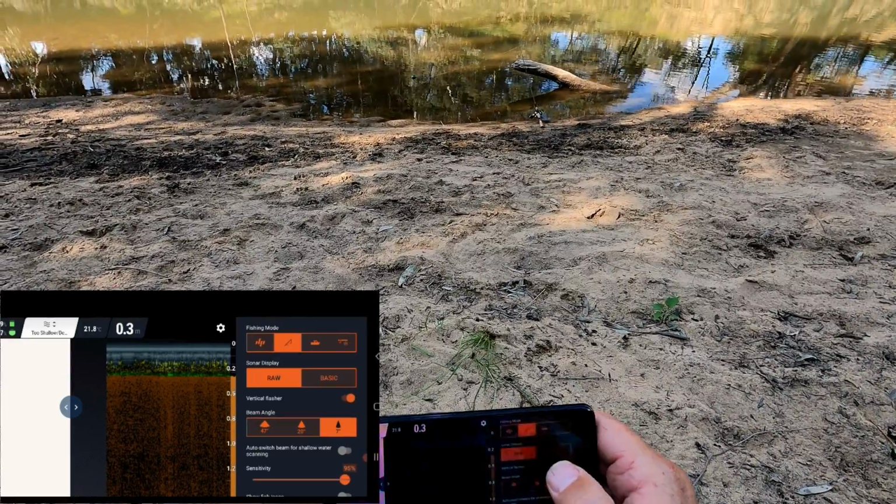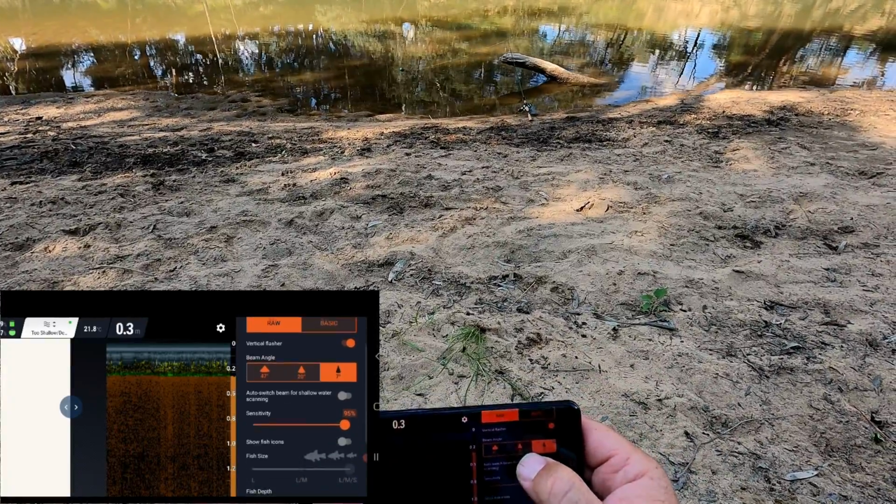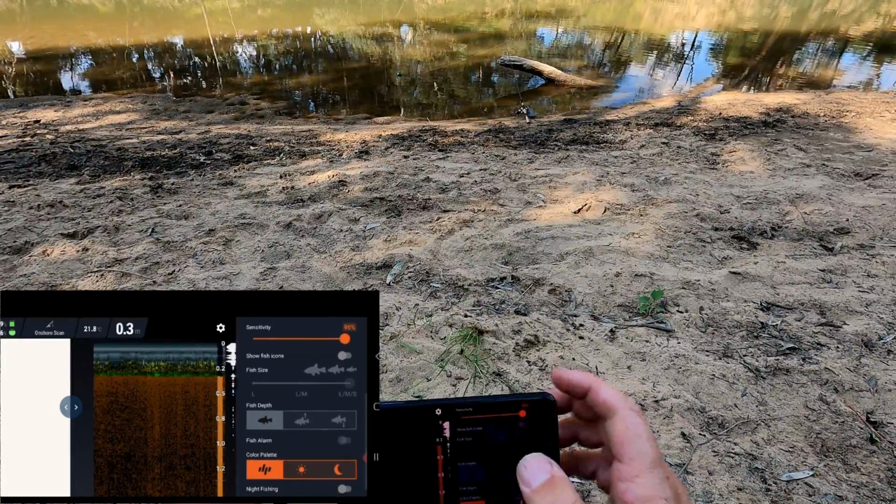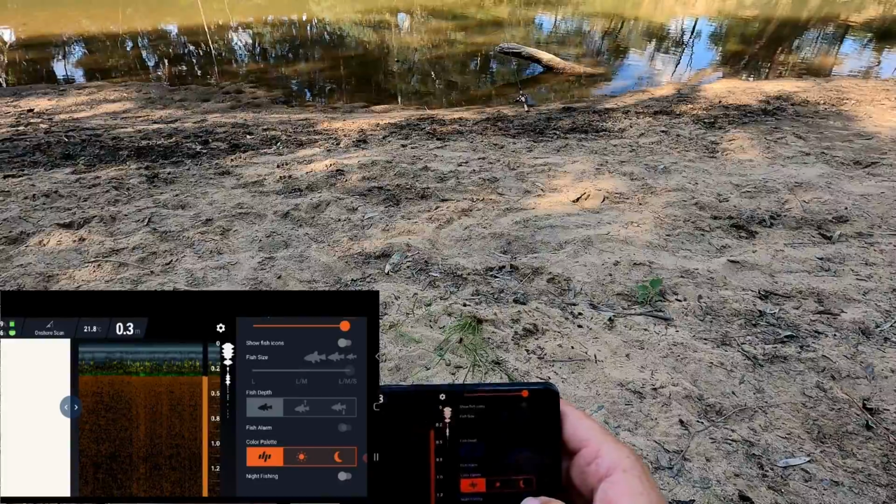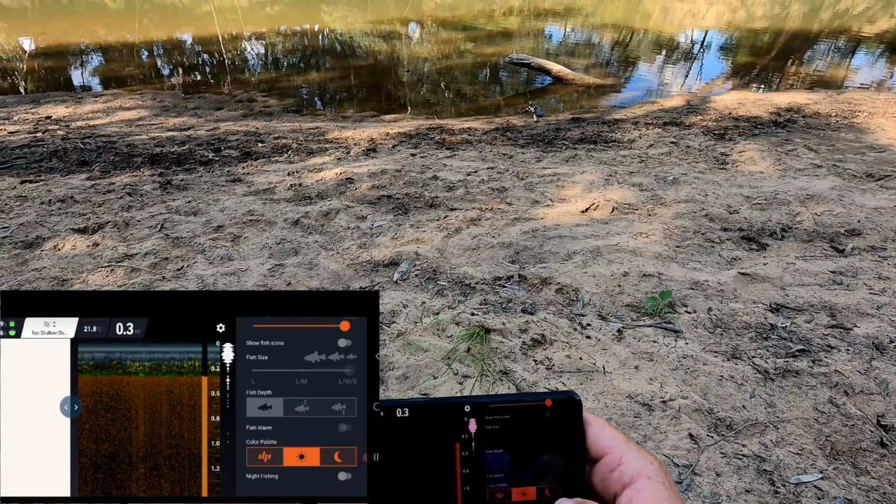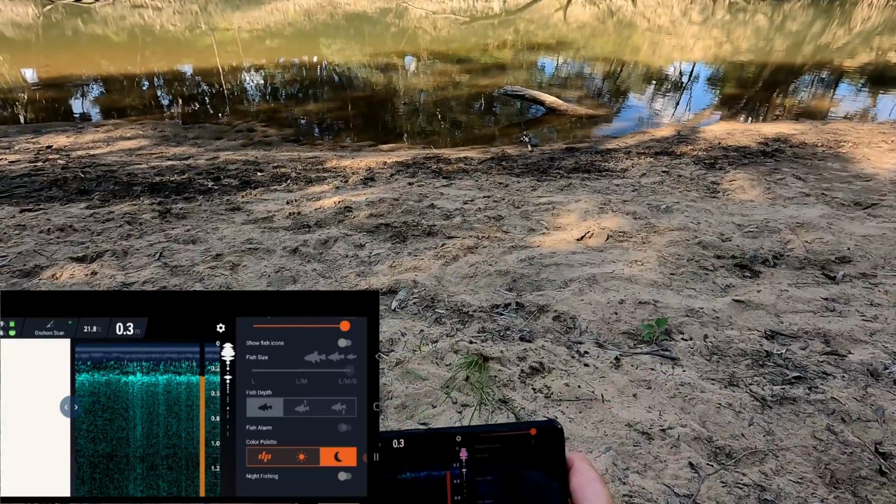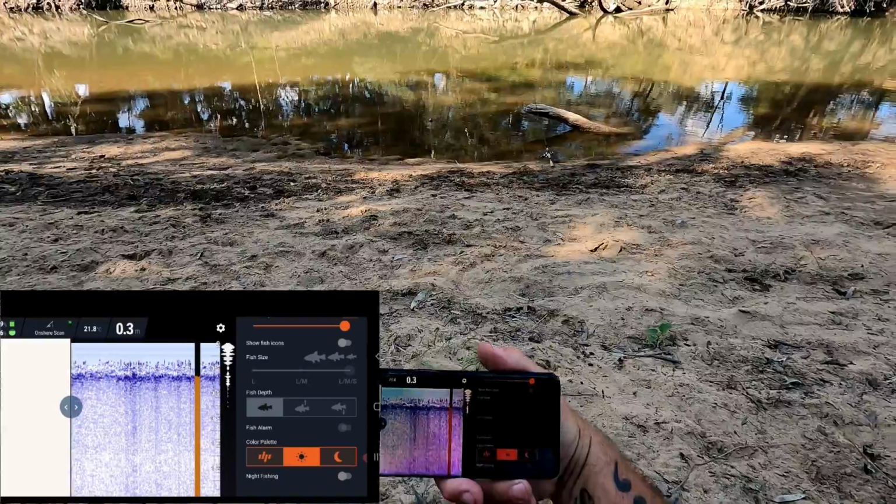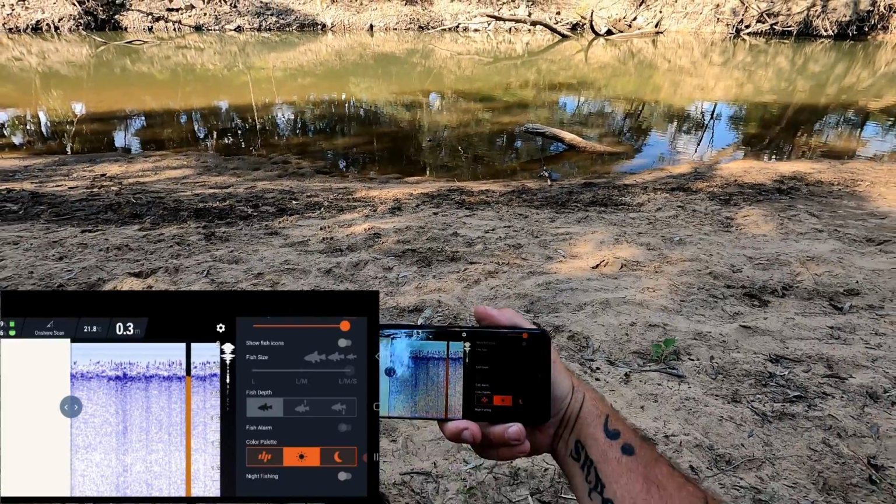I'll put it back into raw. Beam angle is on narrow. I've got the sensitivity quite high to start with. I've got fish icons turned off, and I've got the fish depth turned off. Now the colour, which one do I want? Daytime mode or nighttime mode? Daytime mode. That's going to make it a bit easier for me to see in the bright light. Let's go and start scanning.